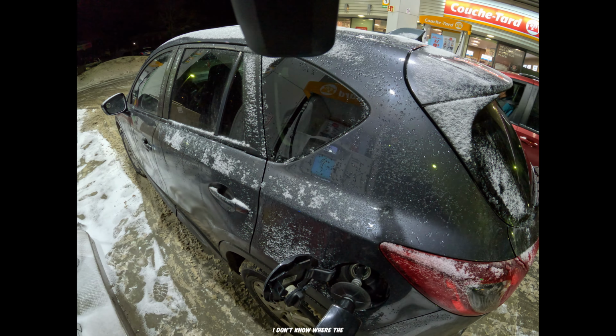I'm not gonna lie, this was my first Mazda and I enjoyed it. The 2015 Mazda CX-5. Right now the car has been gobbling gas, man. The car has been drinking gas like a thirsty bee.